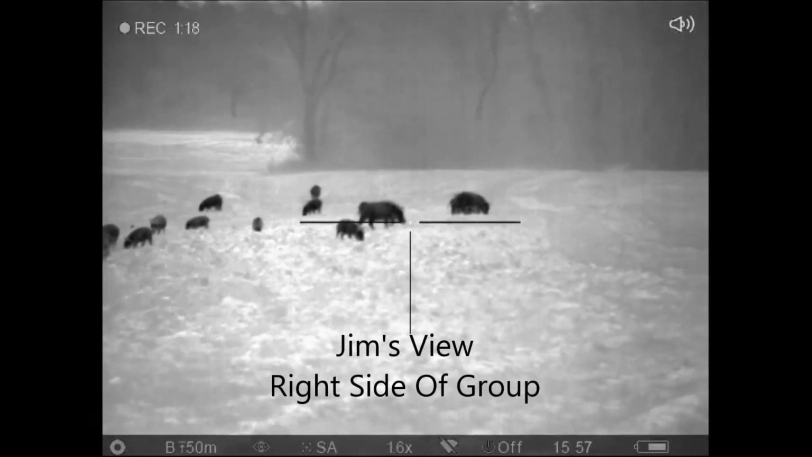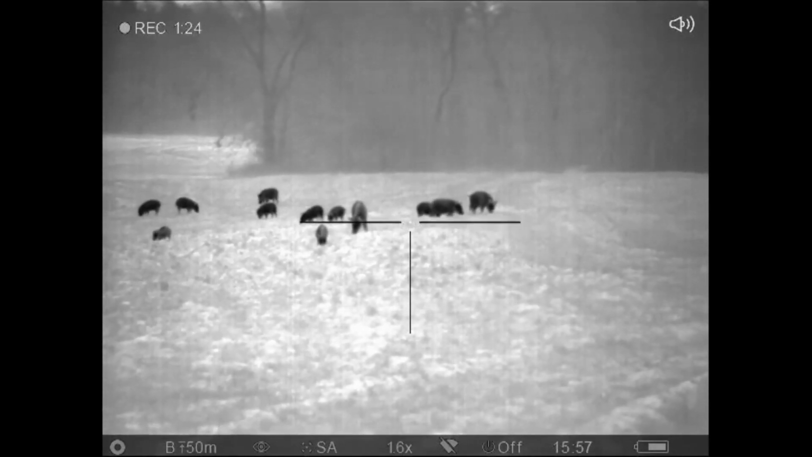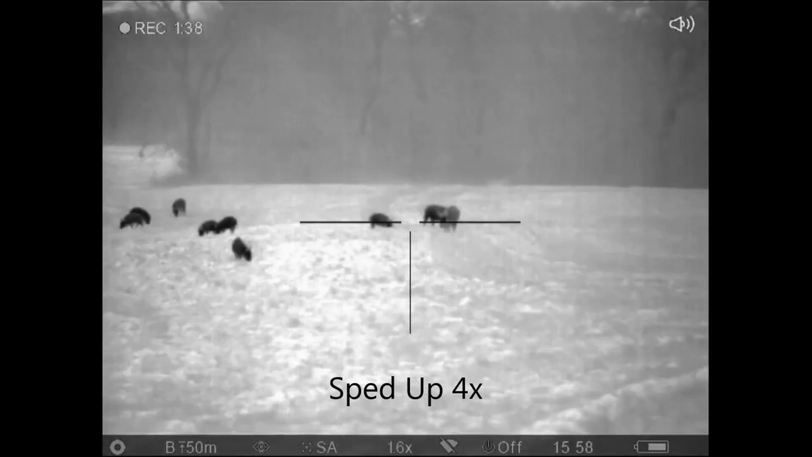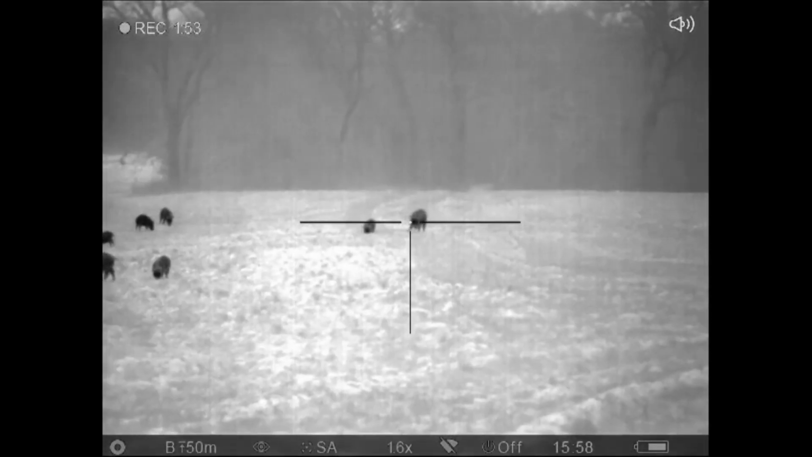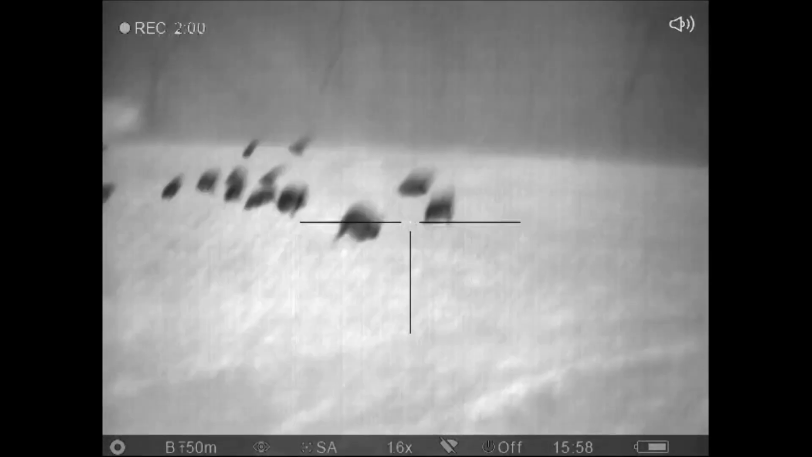And now the view from Jim's rifle. Jim's on the right hand side, and he's going to take the rightmost hog. What this means for Jim is that out of our group, he's going to have the farthest opening shot at about 80 yards. And then he quickly drops the second hog.